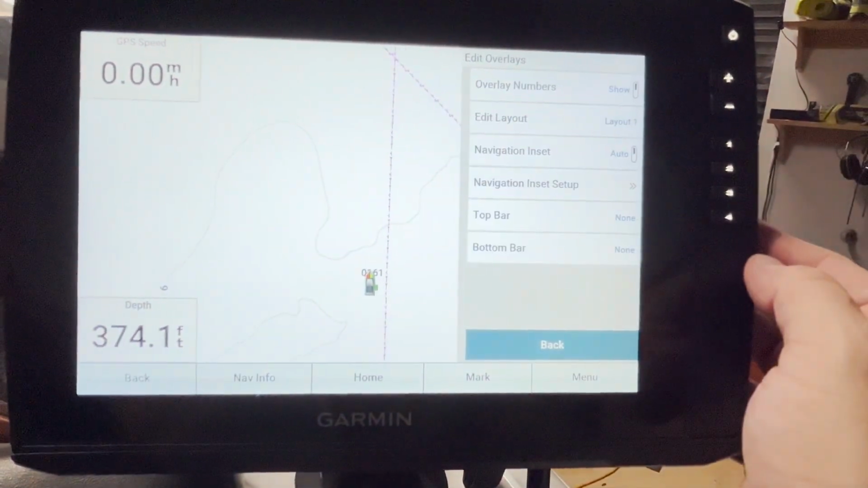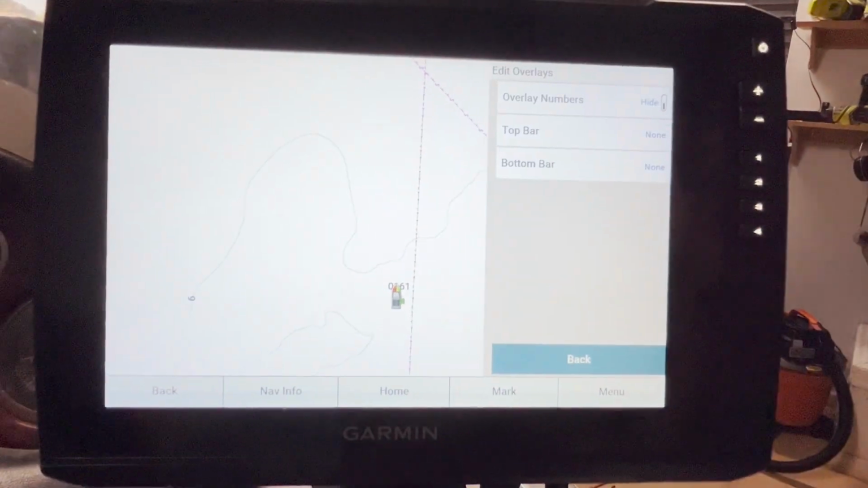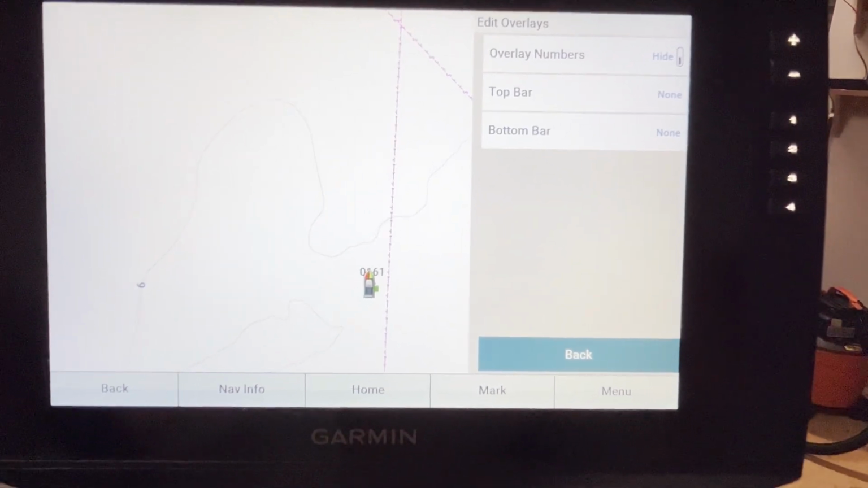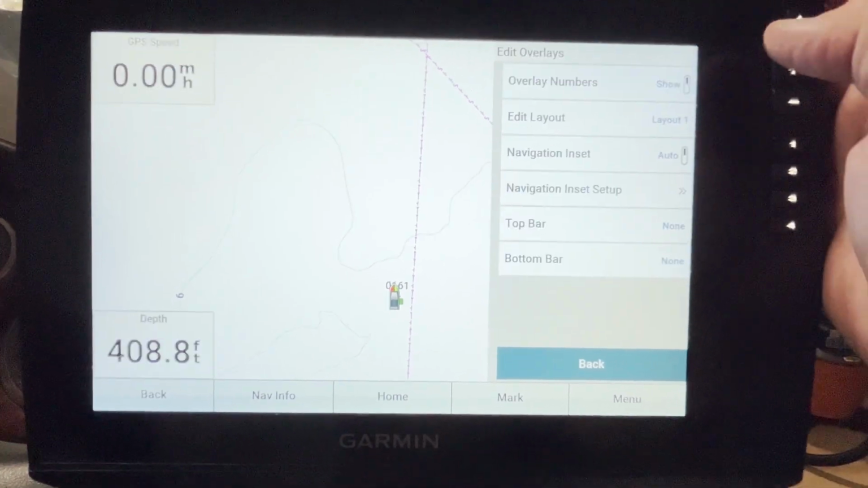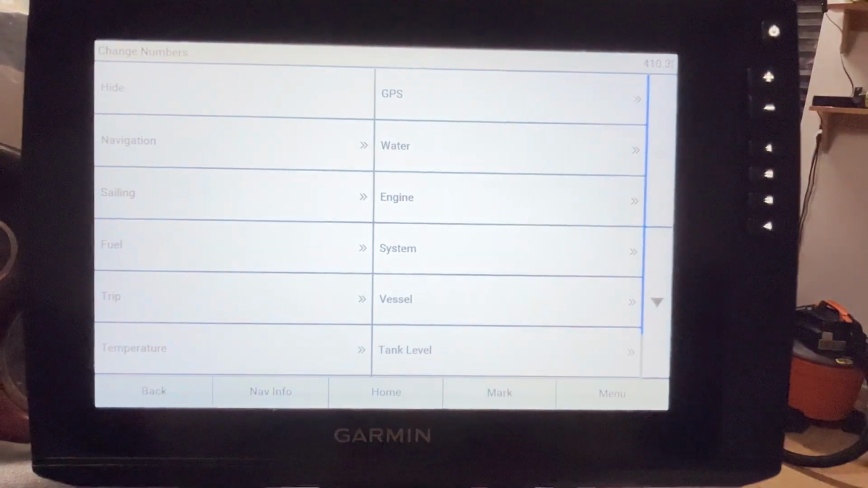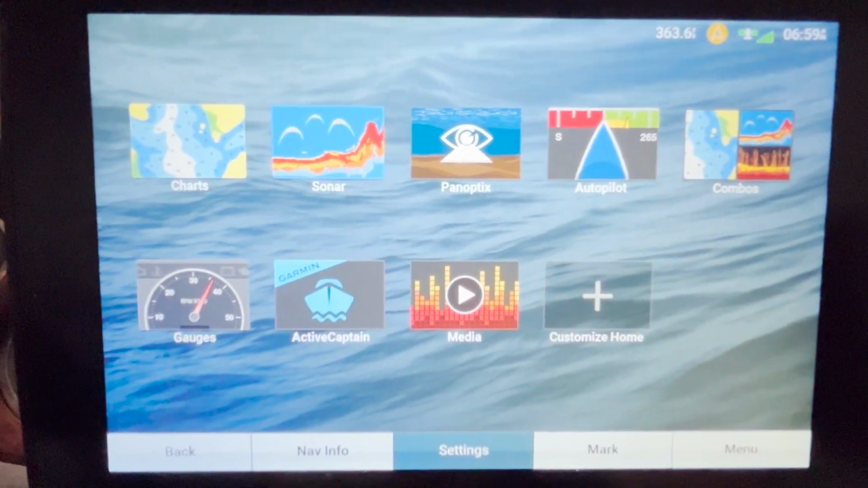So if you go to edit overlays, you can turn that off and now you don't see those. A lot of folks, I know I get comments saying, how do I turn on my overlay data? Well, that's how you do it right there. You just hit that overlay numbers and that'll turn on. If you want to edit those, you're going to just hold one of them and that's how you go in and edit them.